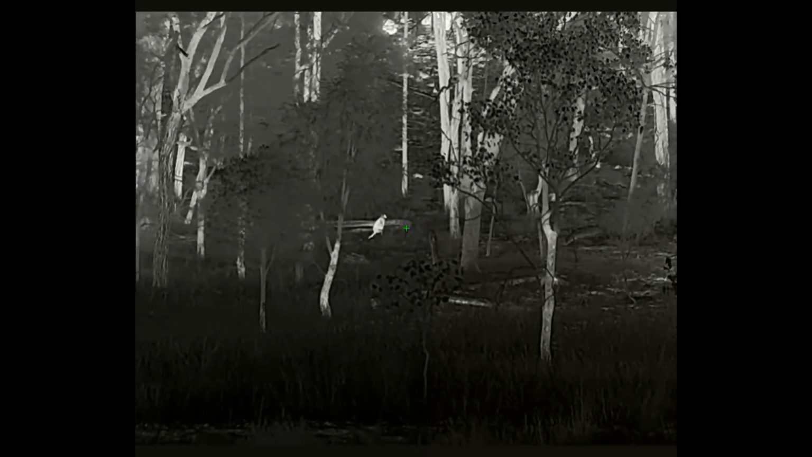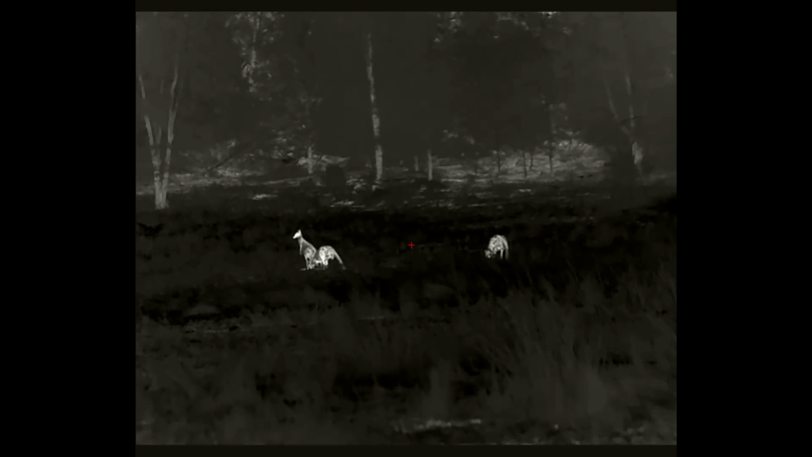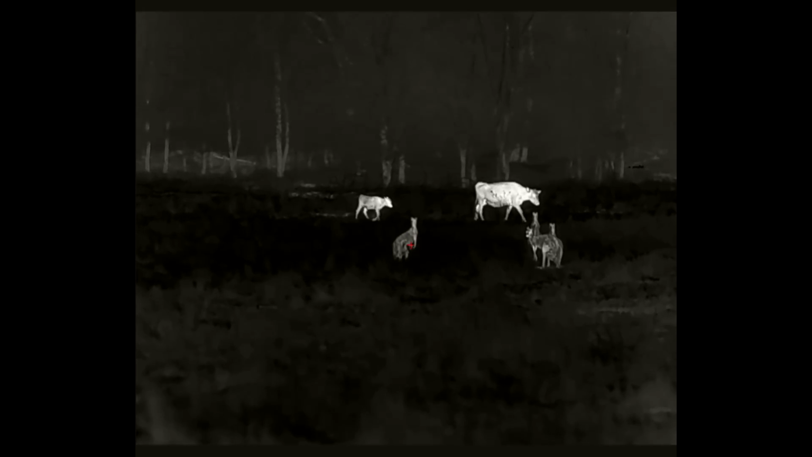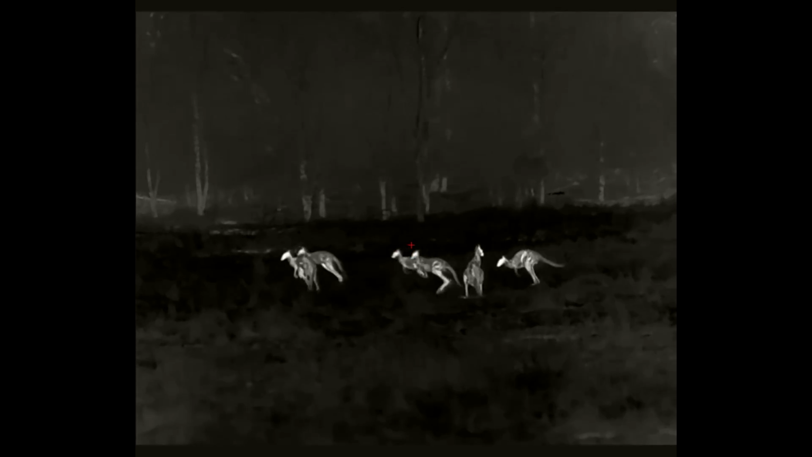This one's a bit further out, somewhere past 100 meters up along the edge of the timber. Now we have some kangaroos pretty close here, somewhere around that 50-80 meters, probably closer to the 80 meter mark. Now we have a cow here walking past this mob of roos. We have some kangaroos hopping on in. And that'll do it for our image comparison on this one.